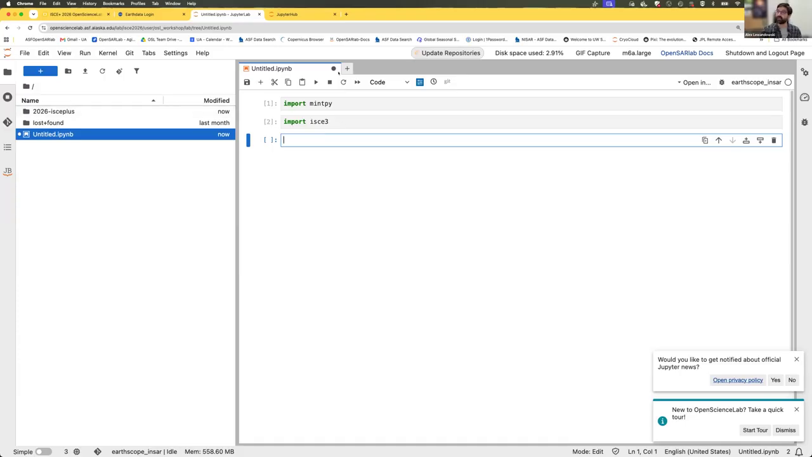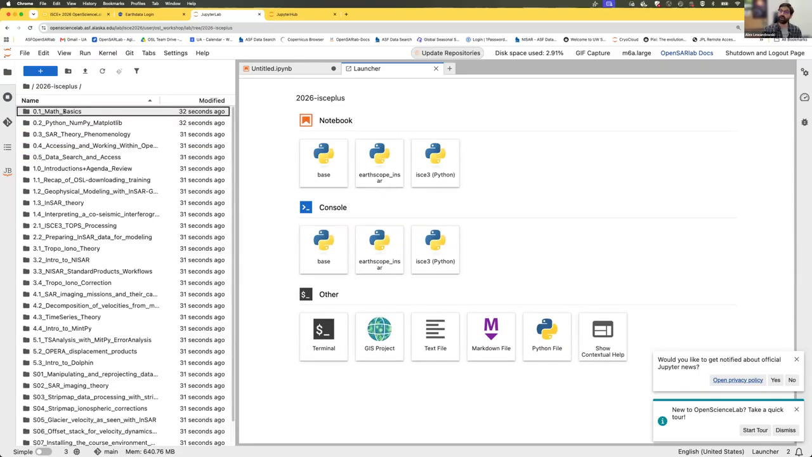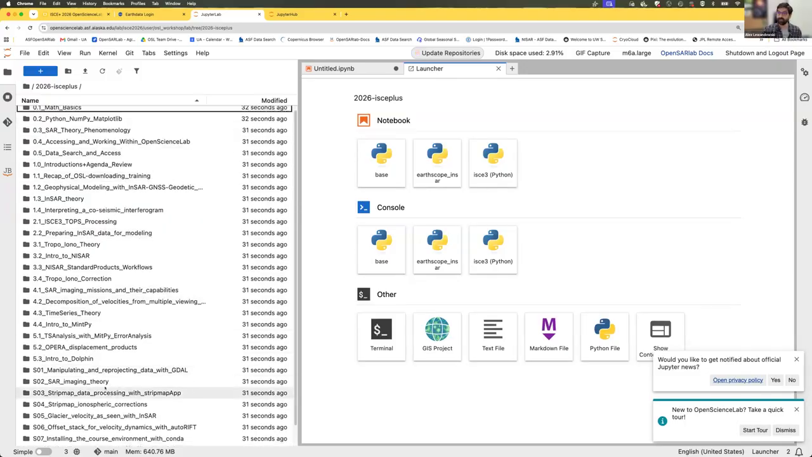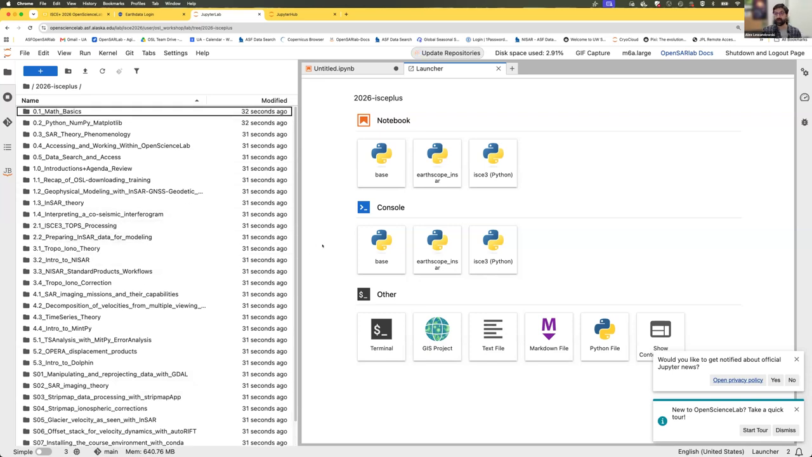Okay, and so now I see that it did get to cloning in the 2026 ISCE Plus repo, and so this is where all of the coursework for this class lives. And so these are all of the different modules, and then there are some extra modules at the bottom that are not part of the course but are just sort of add-ons. And I think that about covers it.